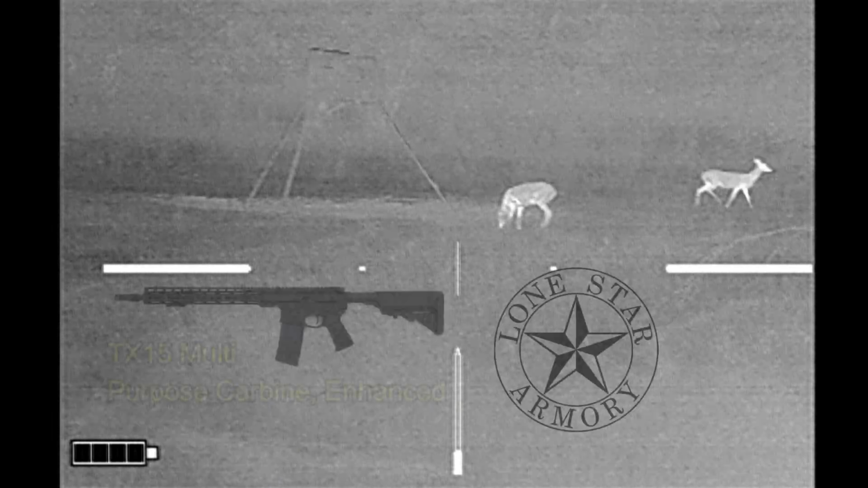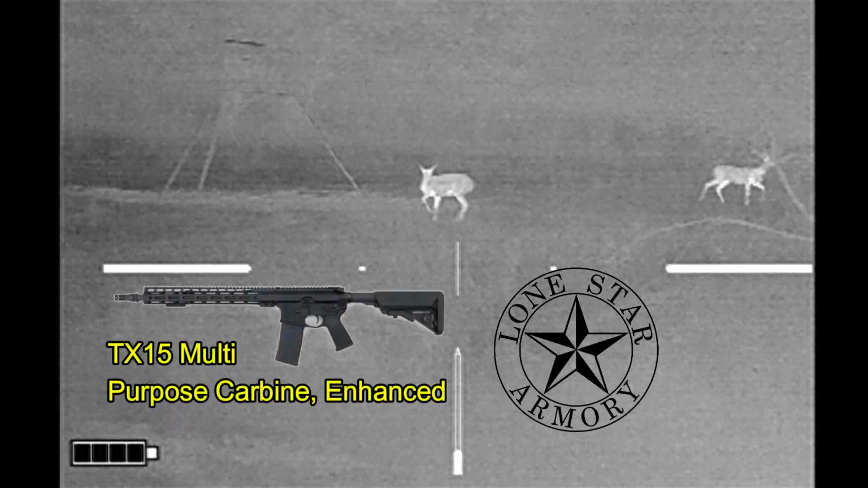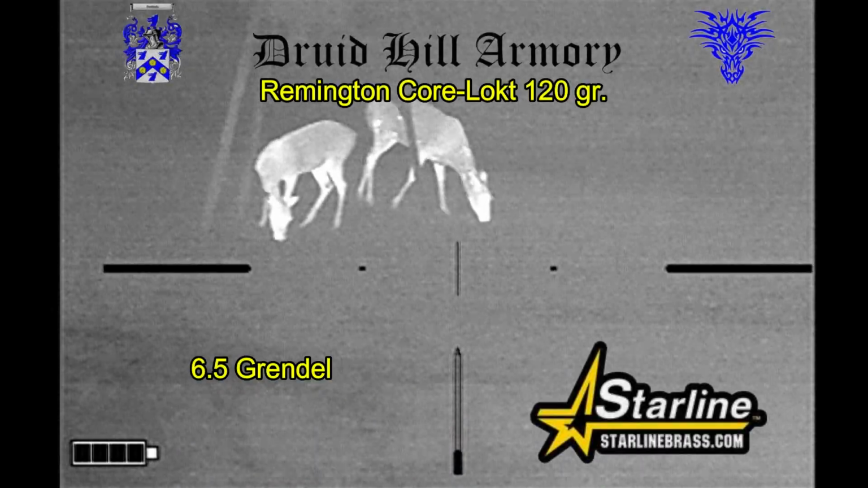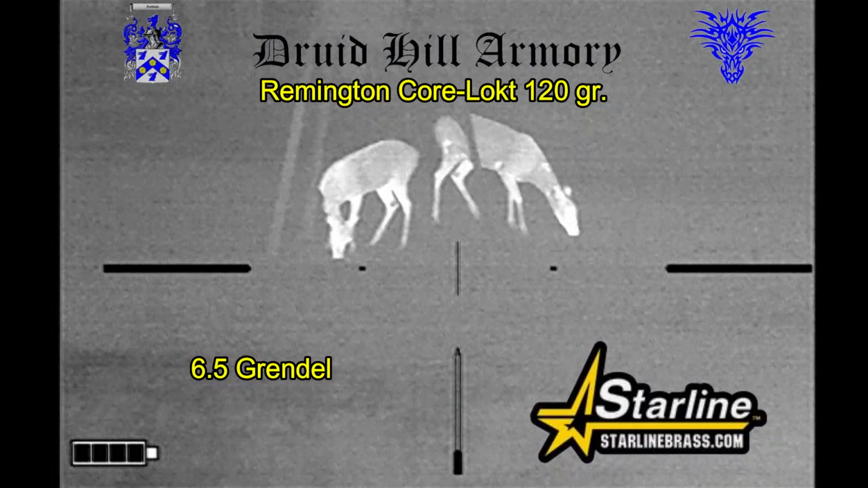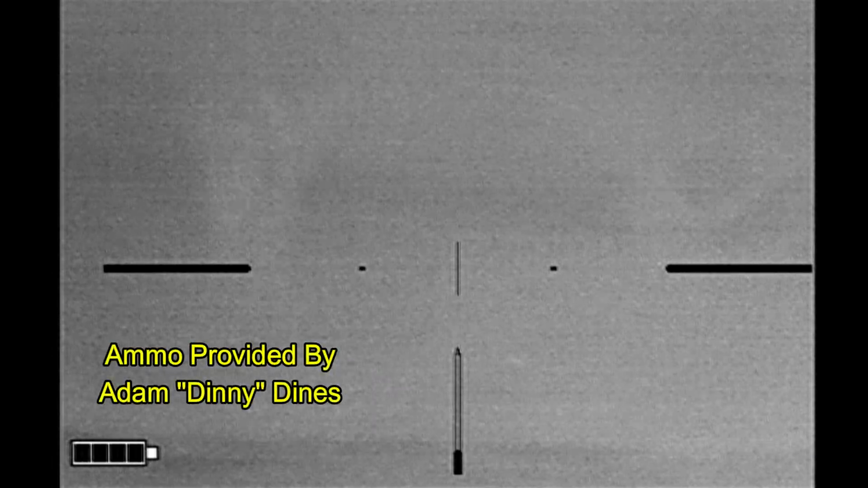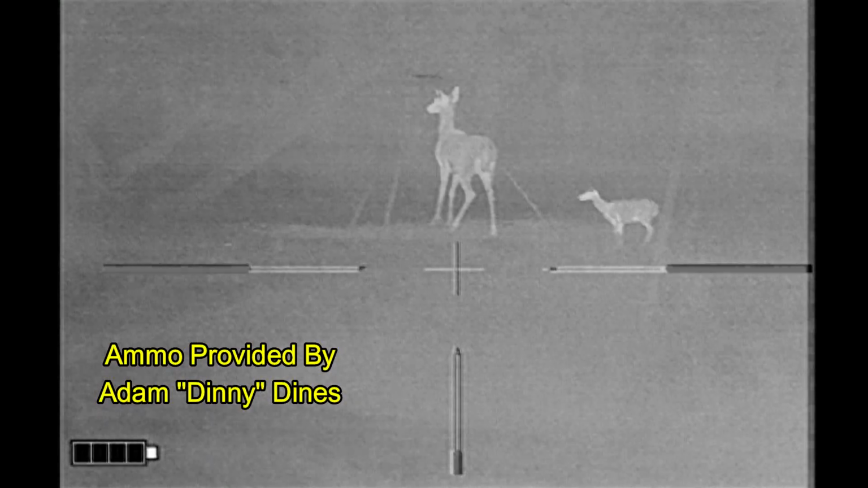Tonight I'm going to be hunting with my Lone Star Armory TX-15 multi-purpose carbine enhanced, which has done a great job for me. I'm going to be shooting Druid Hill Armory loaded Remington Core-Lokt bullets that have been put into Starline brass that were provided for me by my buddy Dinny.